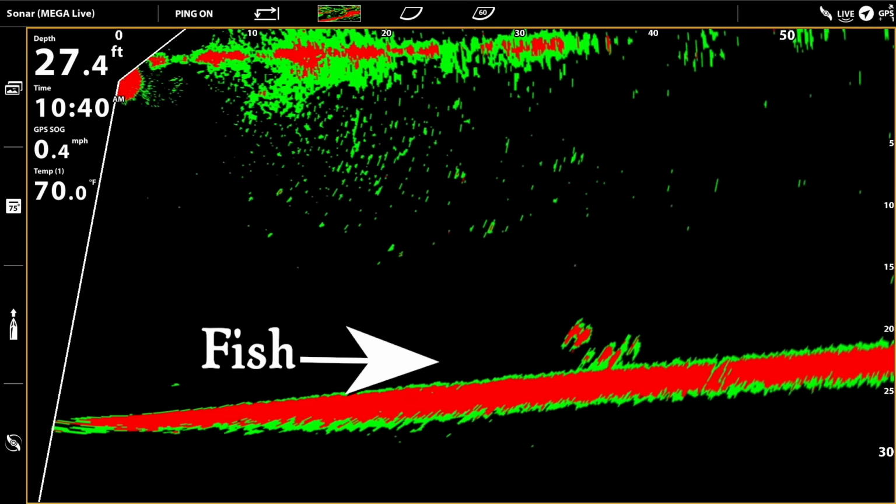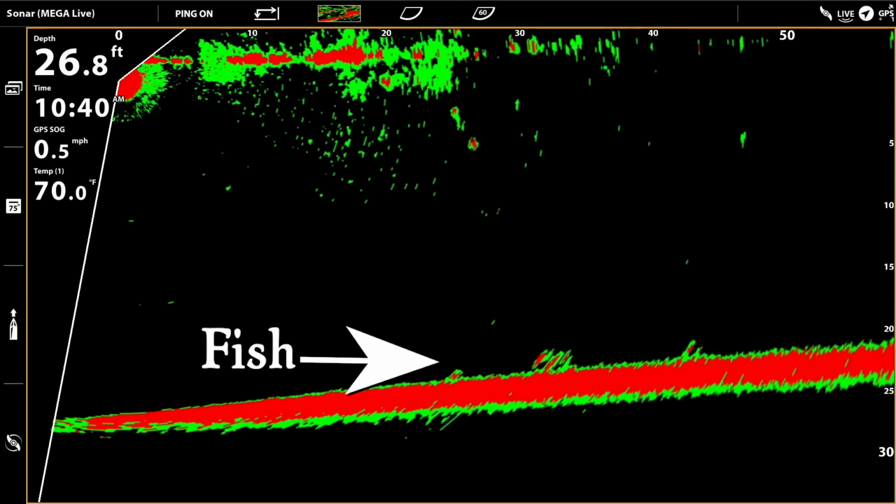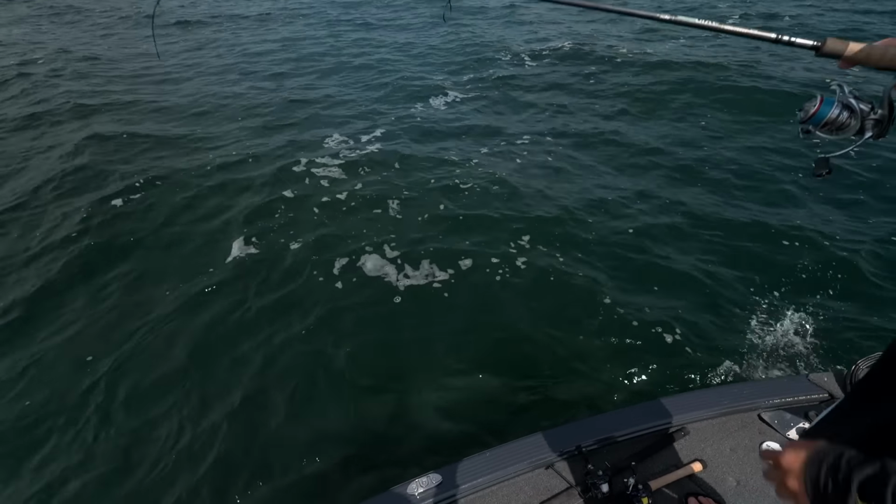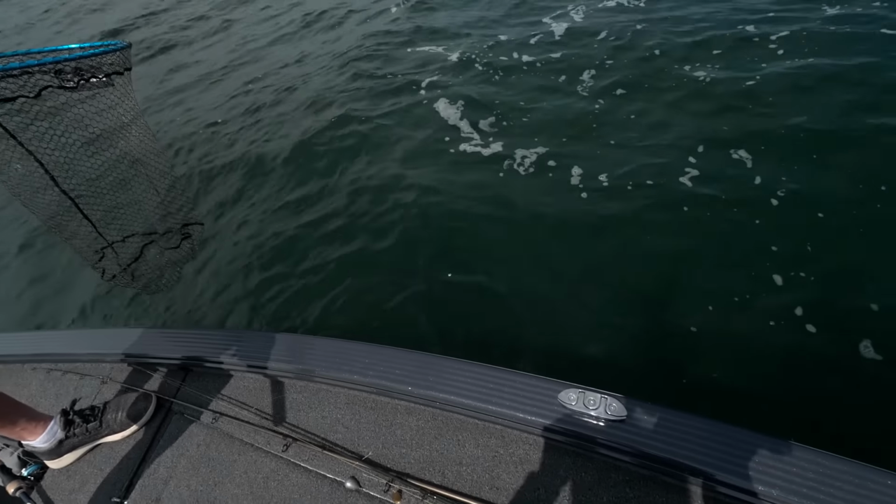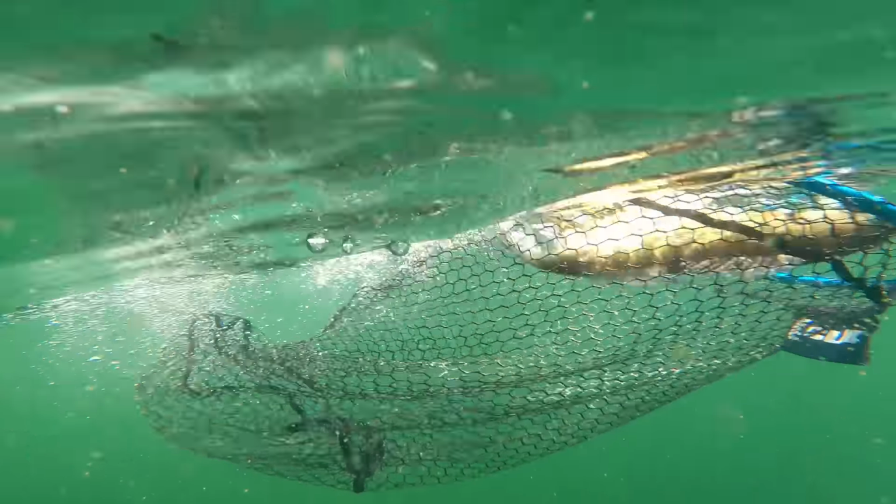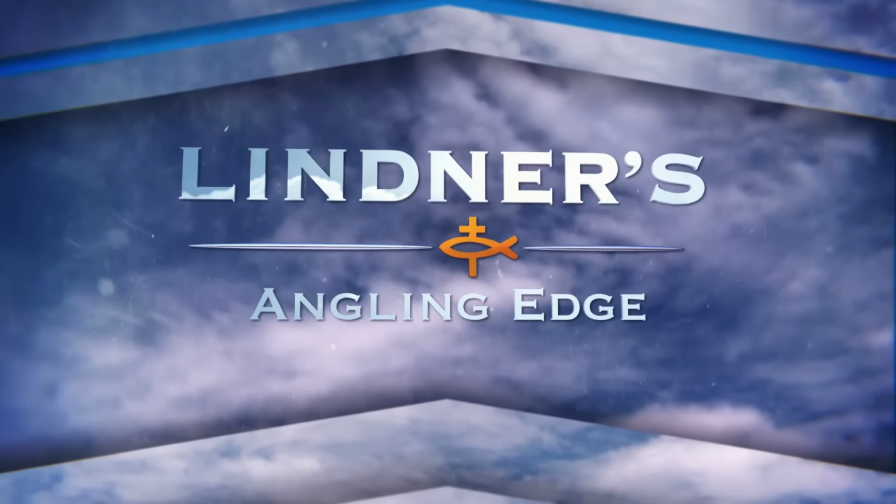Once you get used to using that Mega Live, you can actually identify bigger fish versus smaller fish. You can even tell different species. You can tell the difference between walleyes and smallmouths. They look different. That's a better one there, Jake. Oh yeah, that's a good one. Come here, buddy. There you go, sir. Thank you, sir. Appreciate the scoop.